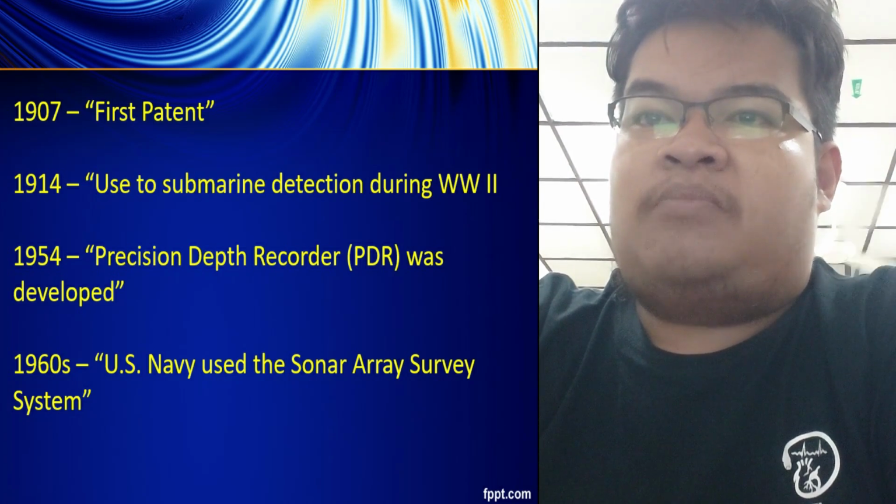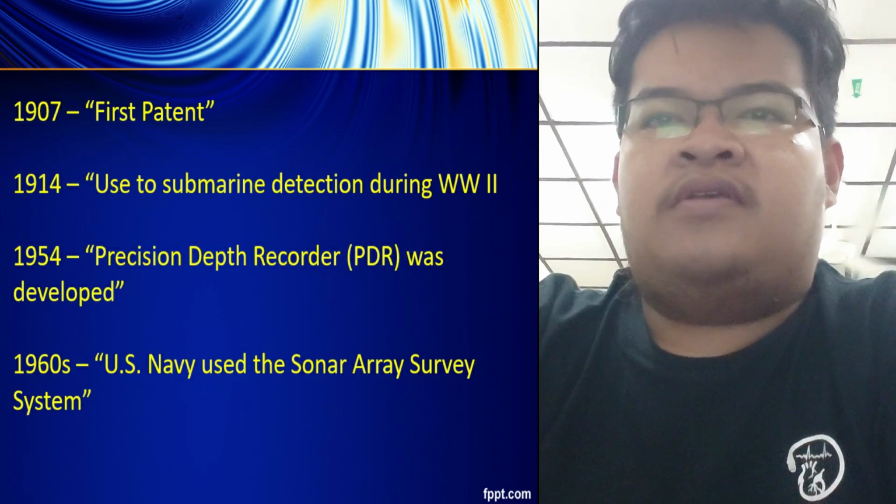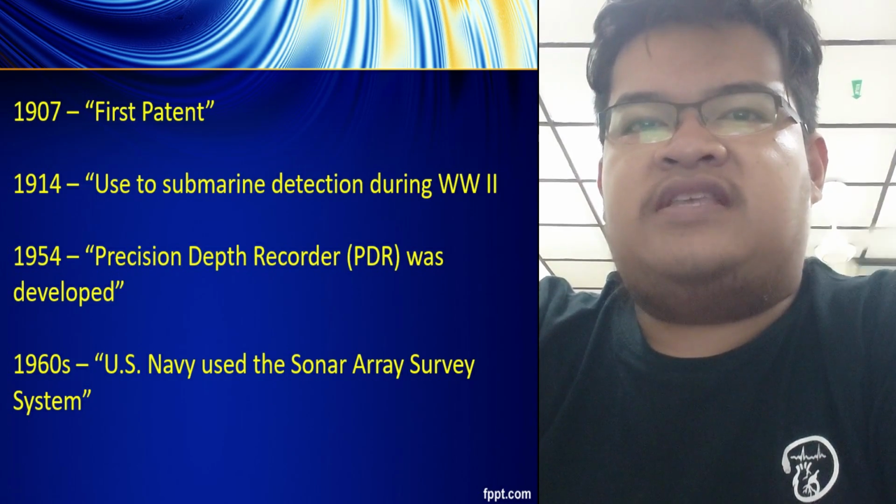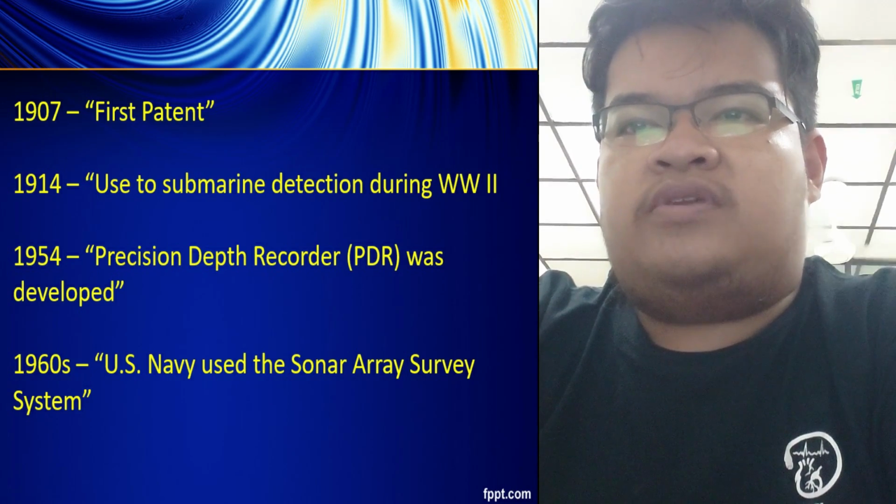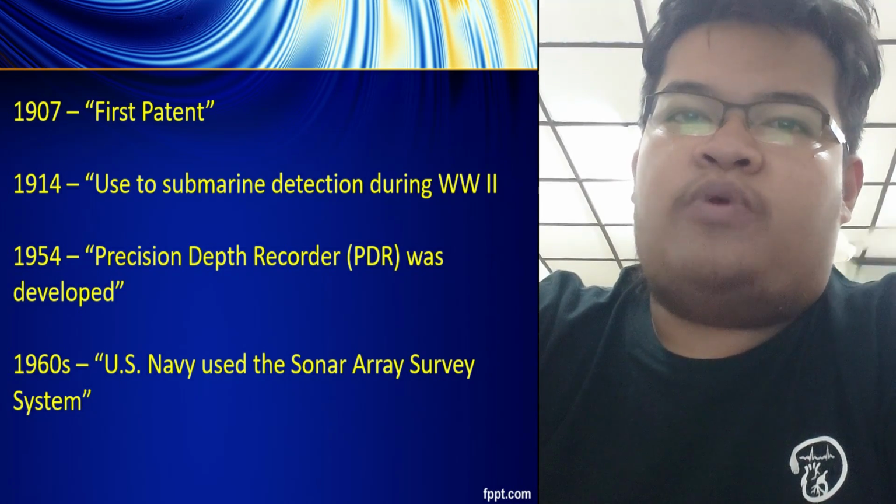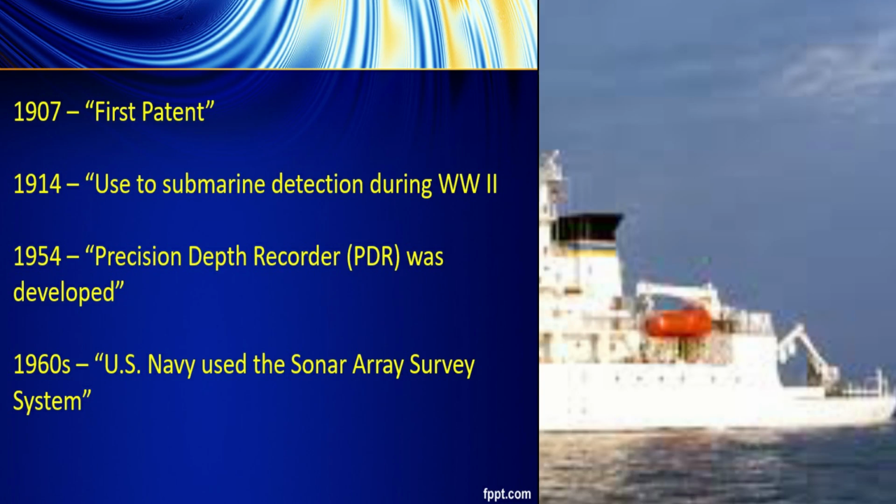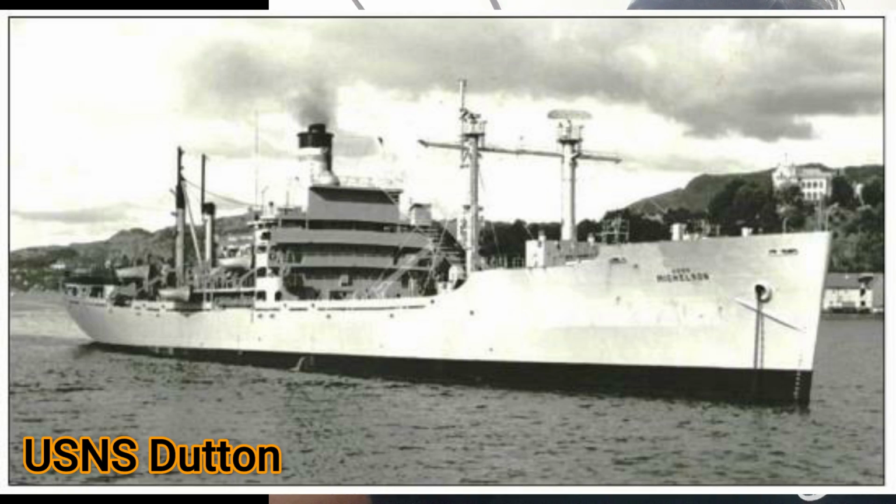SASS was tested aboard the USS Compass Island. The final array system, composed of 61 one-degree beams with a swath width of approximately 1.15 times water depth, was then installed on the USNS Bowditch, USNS Dutton, and USNS Michelson.